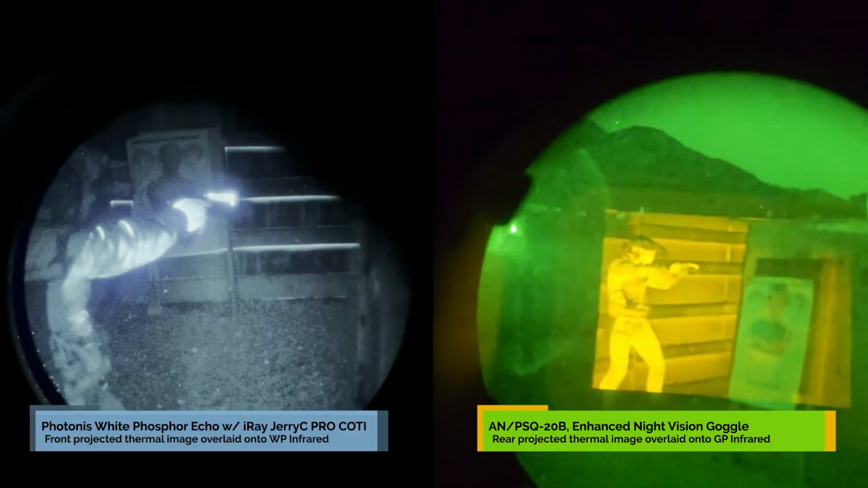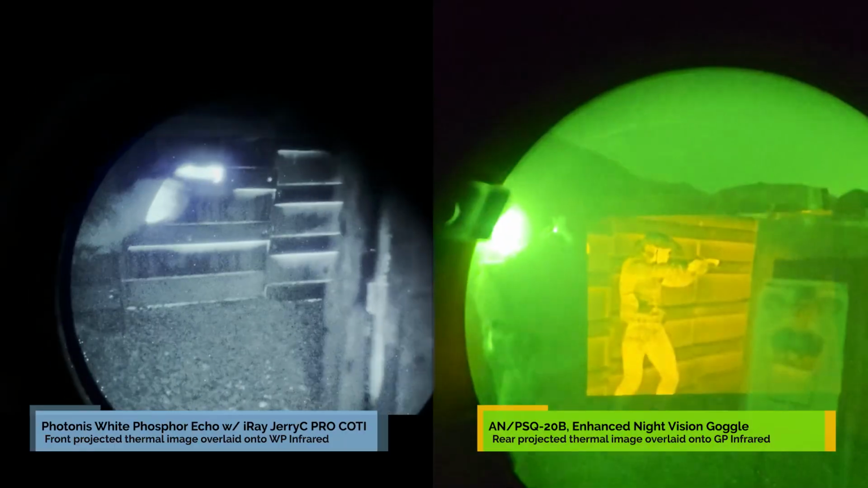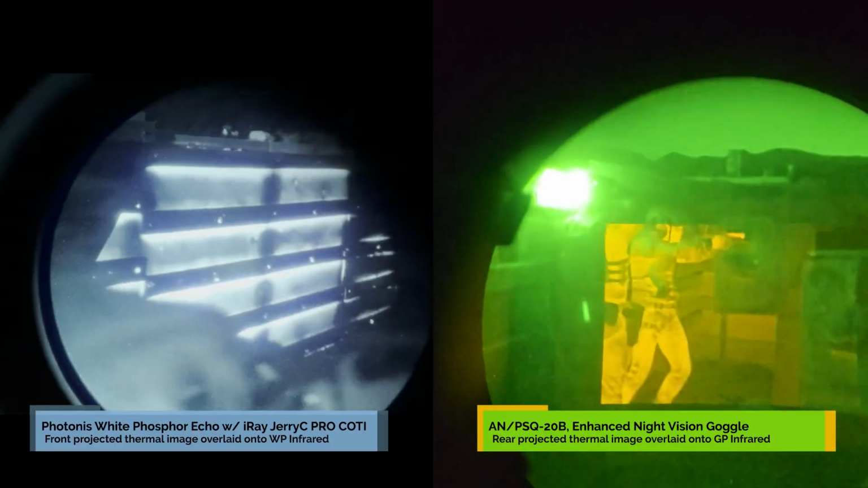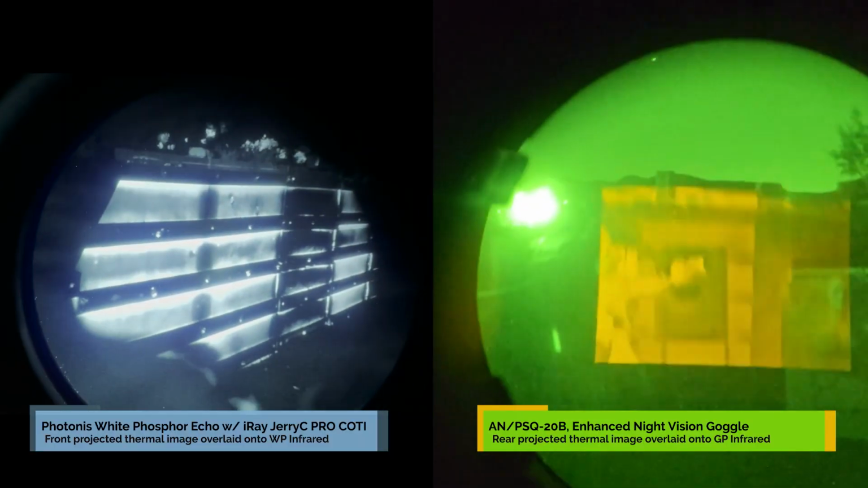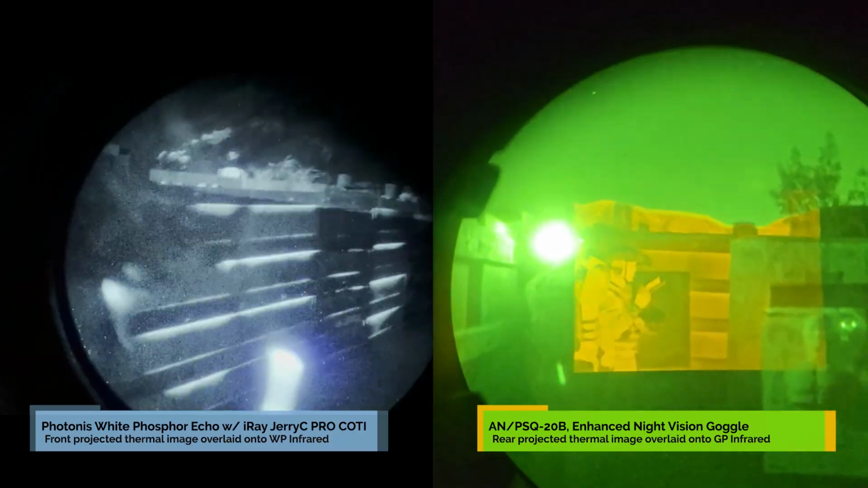One observation many have noted is that the IRA and RIX tactical COTIs appear to produce a lot more false positives. Traditional COTIs, like the ECOTI and TAD made by Optics One, exhibit far less false positives, much like the thermals seen on ENVGs.